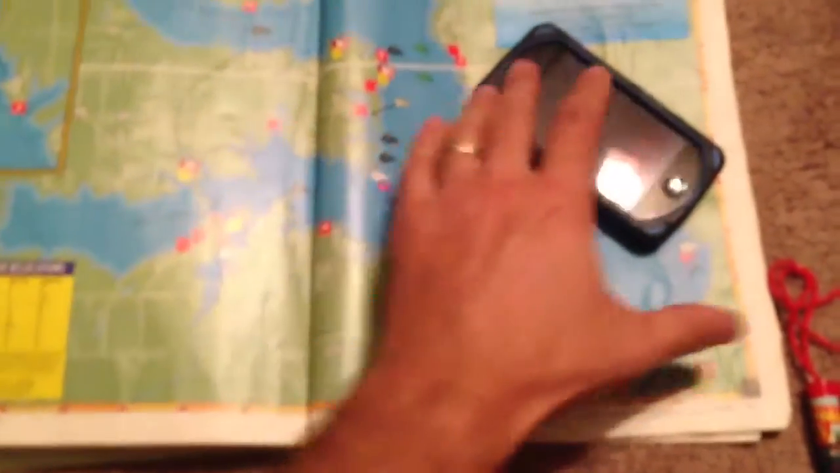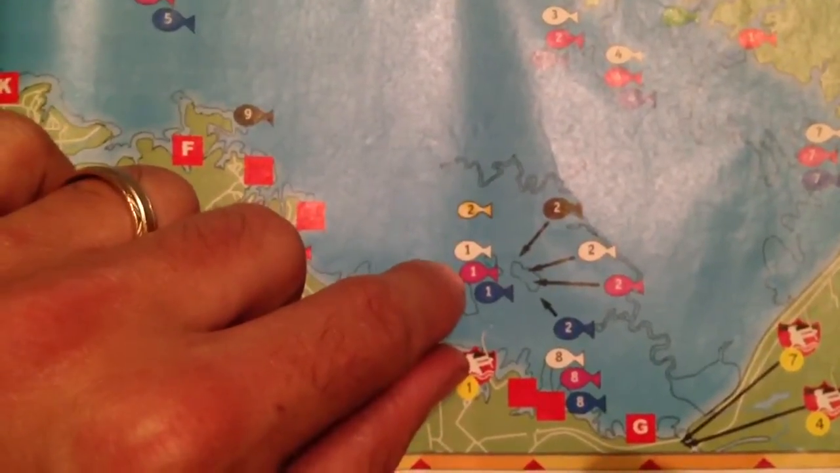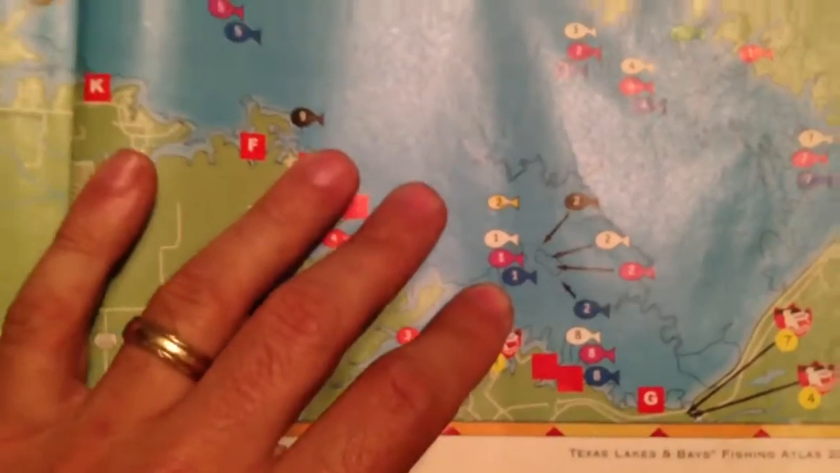So same thing, Grapevine. This is Lake Tawakoni. I want to show you this because I've loaded it into my Humminbird as well. So it tells me white is white bass, purple are hybrids, blue are stripers. They don't really stock this lake with a lot of stripers, so it's kind of a waste.